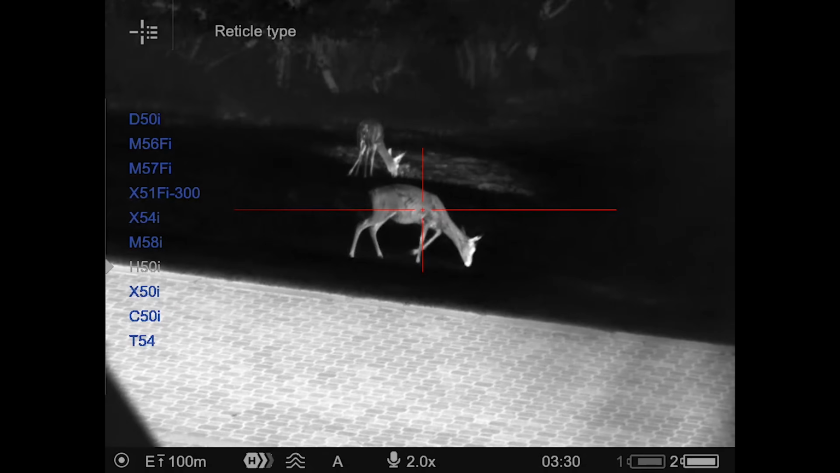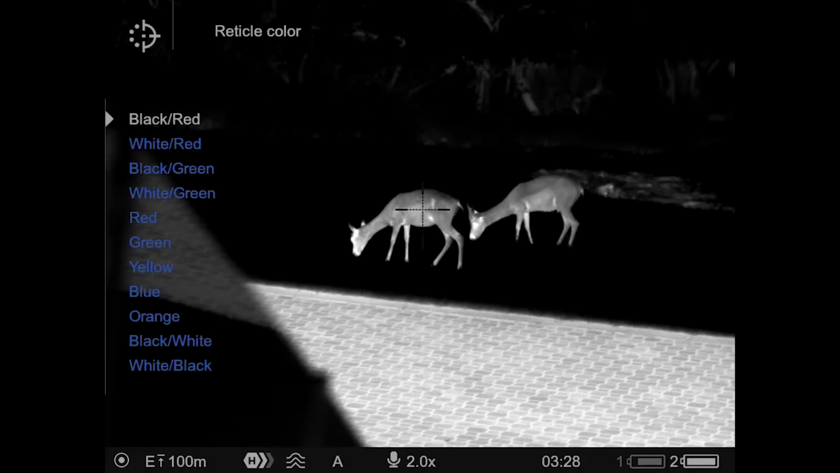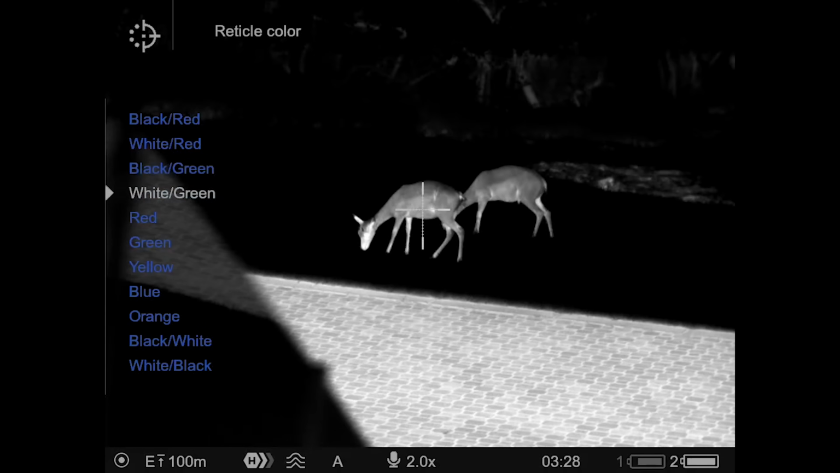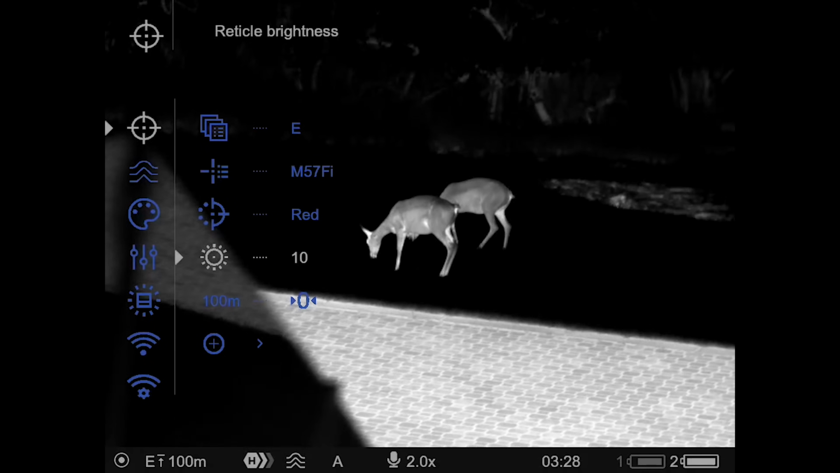I personally like a simple black mil reticle with a red center dot. Once you've chosen your reticle design, you can choose from 9 different reticle color combinations. So you can make it stand out regardless of what setting you're on, and set it to your preferences. Next, let's talk about color modes.